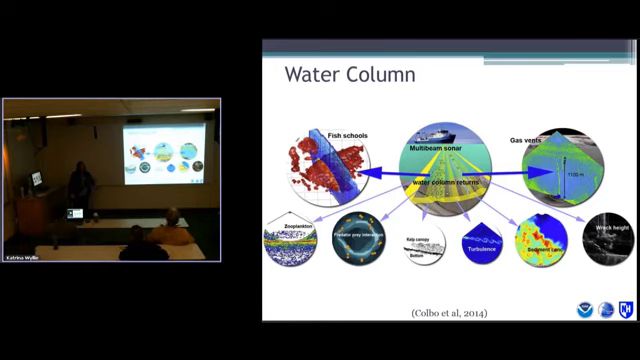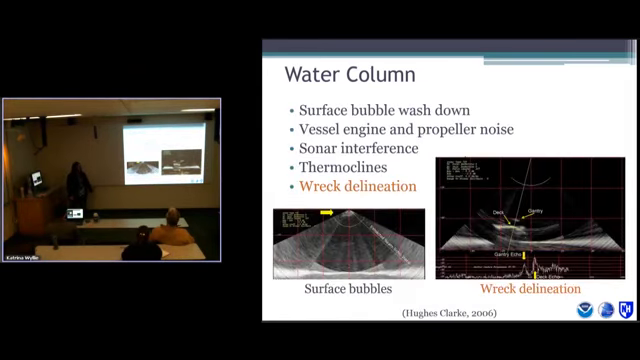So of course I zeroed in on that one. And John Clark wrote a paper in 2006, and he said, how can hydrographers use multibeam water column? You know, fisheries can use it, great, but how can we use it? And he listed a bunch of good reasons: surface bubble washdown, looking at contamination from other frequencies and thermoclines, and then wreck delineation.